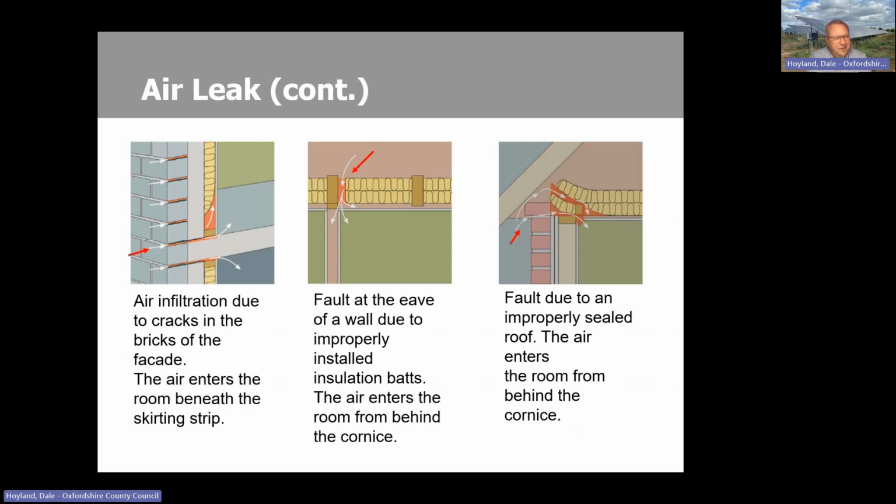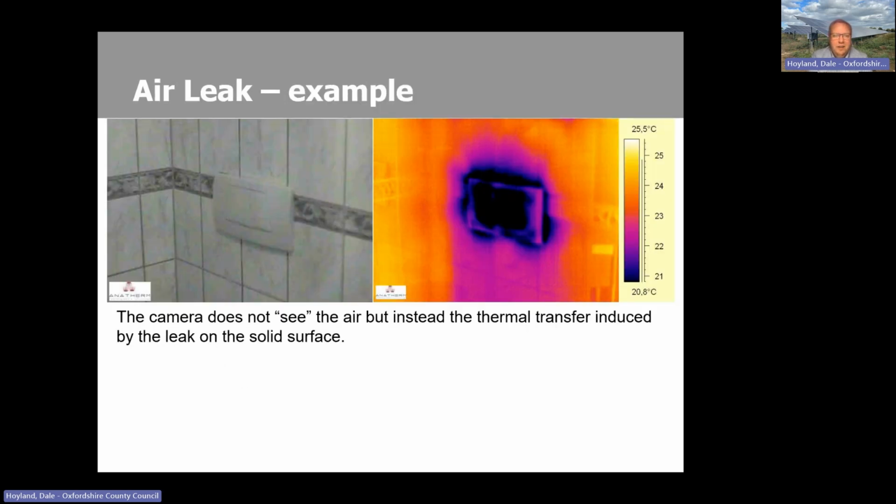And I think on the next slide, I've got some photos of my friend's house where you can see the air coming in from behind the skirting board. Yeah, improperly laying insulation, which is then causing a gap, etc. Air leaks is an easier one to understand and potentially to fix as well once you've spotted where it is.